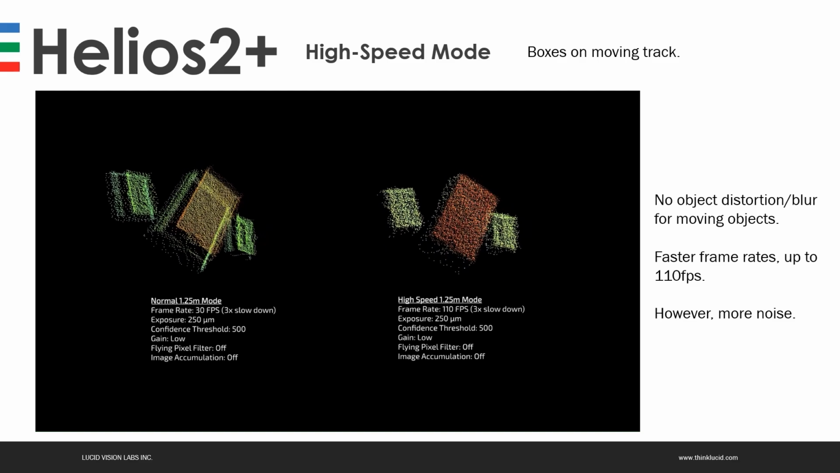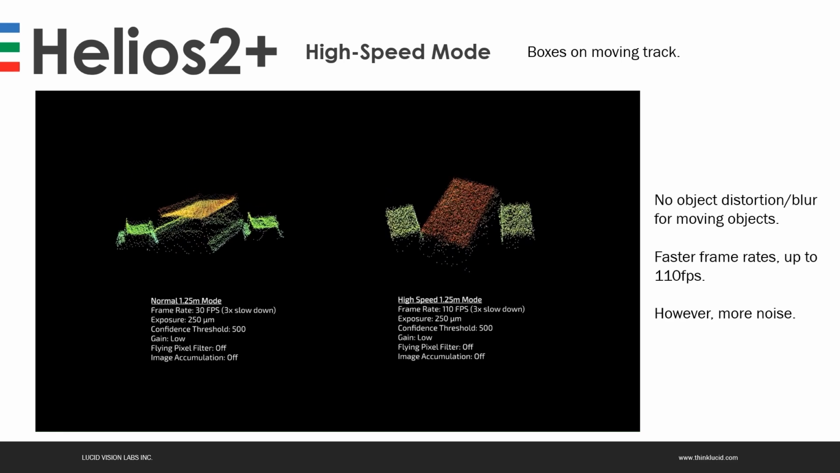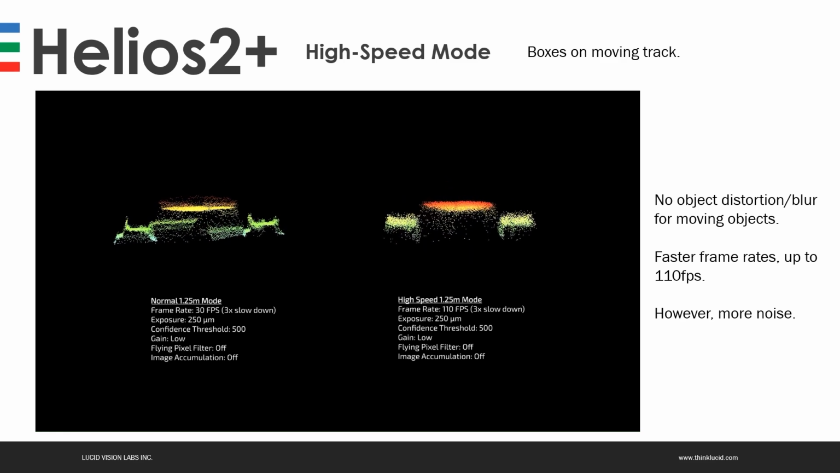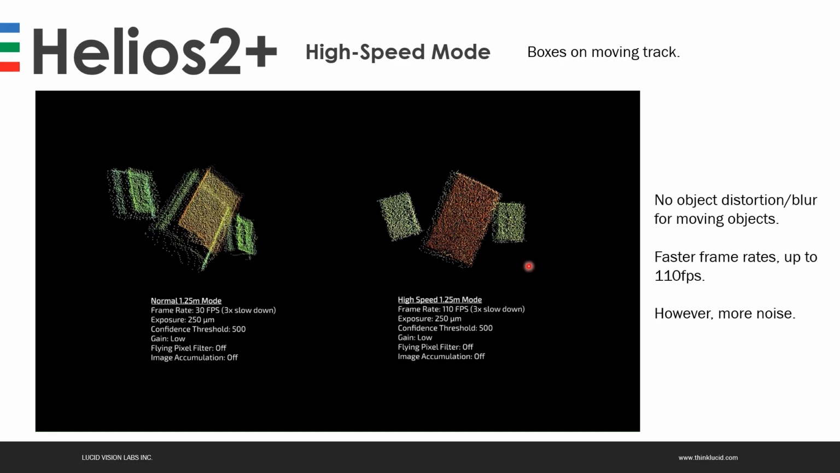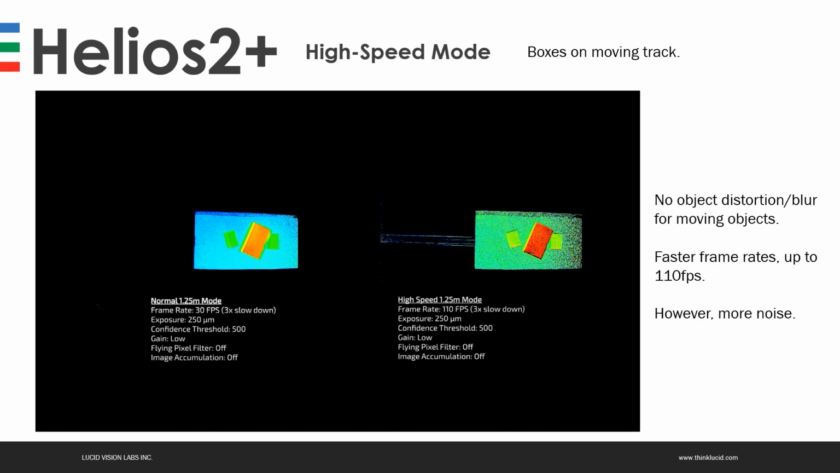And if we look closely on the left-hand side, those edges and valleys are not correct, and it can't really be used for dimensioning. On the right-hand side, using the new high-speed mode, the box, even though it is more noisy, is clearly defined.